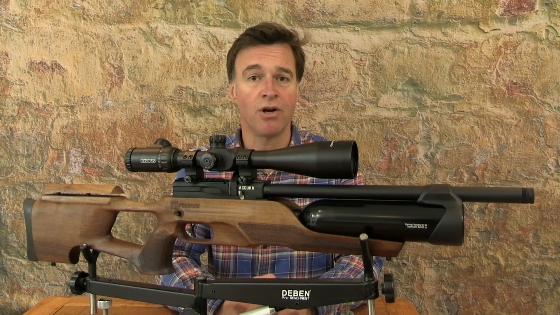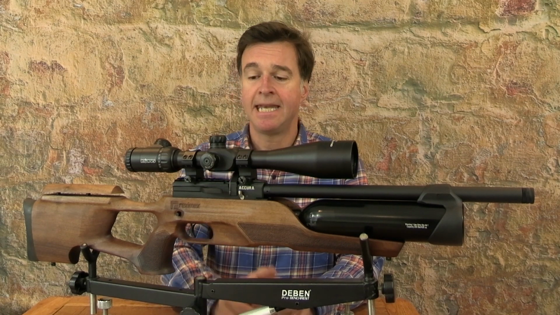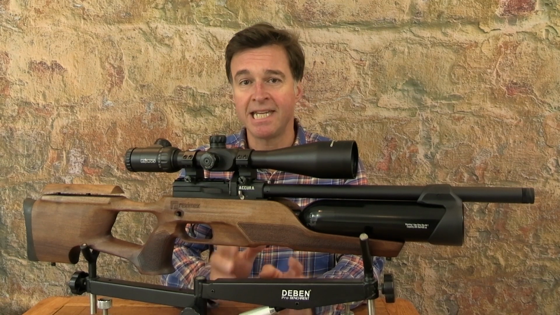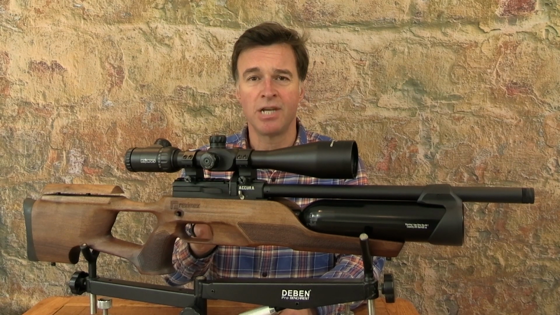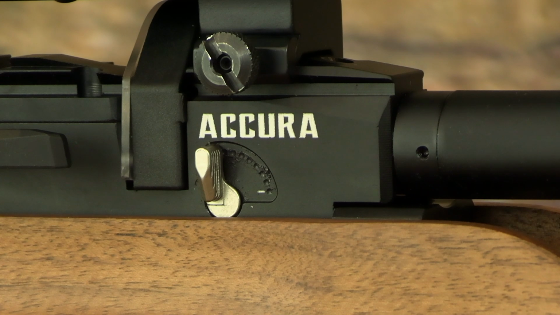The .22 caliber gun that I've been sent to test has an average muzzle energy of 11.4 foot-pounds with a variation of 6 feet per second over a string of 10 shots. Now, it's not regulated in the true sense, but it is still pretty consistent. Now, the Accura also has adjustable power, which can wind down the muzzle energy by up to about a third. Now, the adjuster is positioned just in front of the magazine slot, and it has 9 different stop positions.